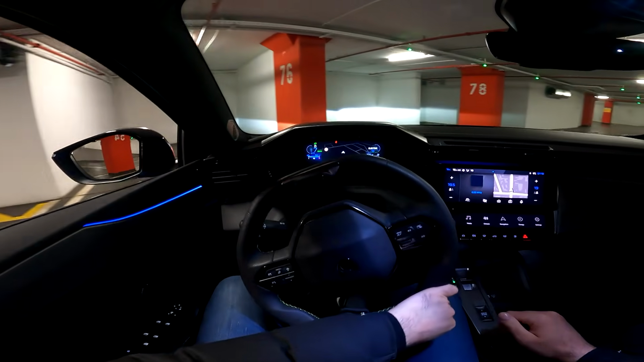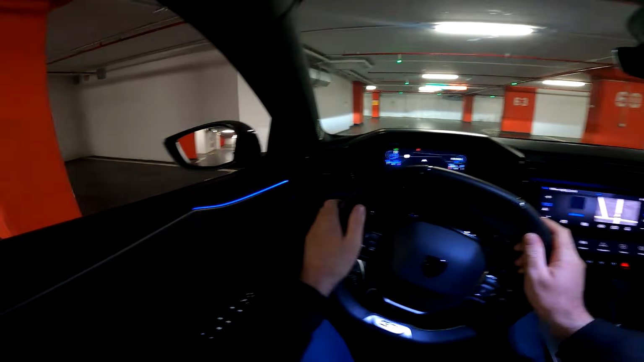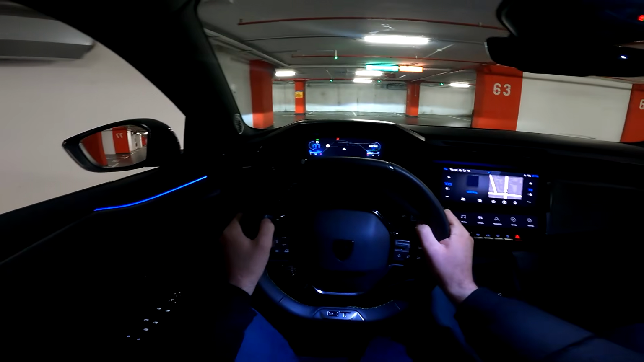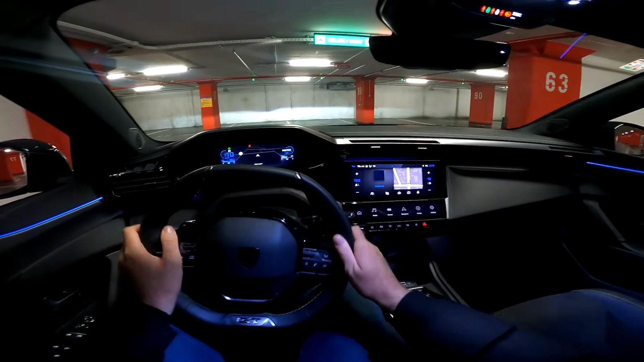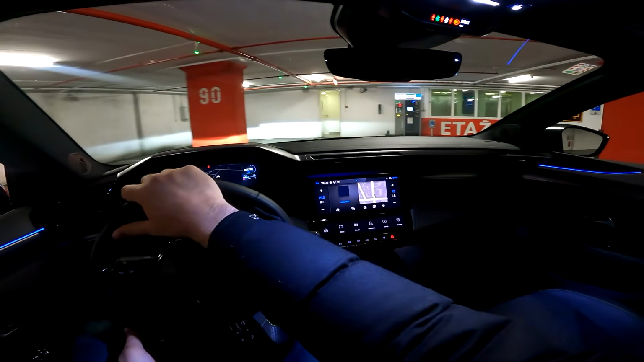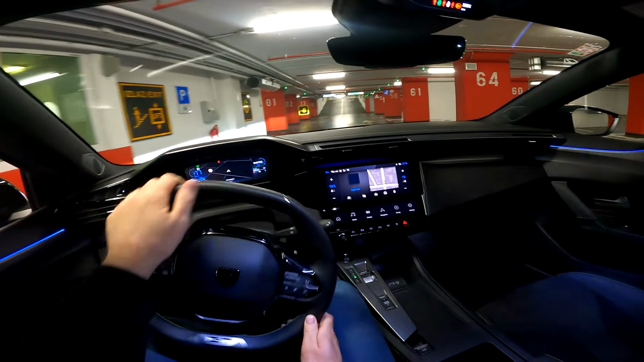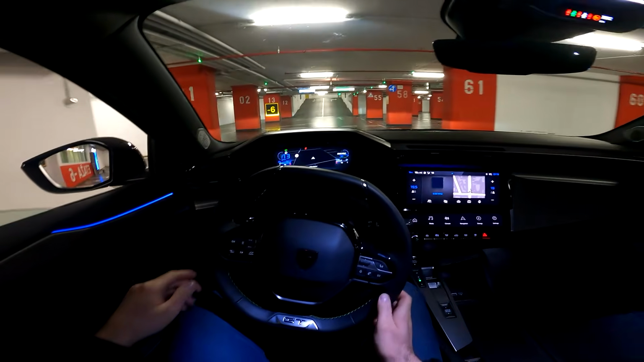And I do believe that the camera is catching the sound, not the tires, but this electric sound, because today we have a plug-in hybrid. Speaking about the options for the new Peugeot 308, there are really many of them.